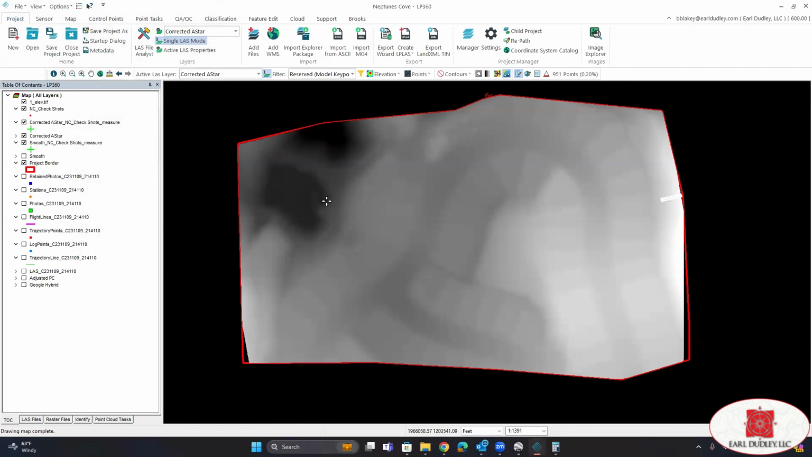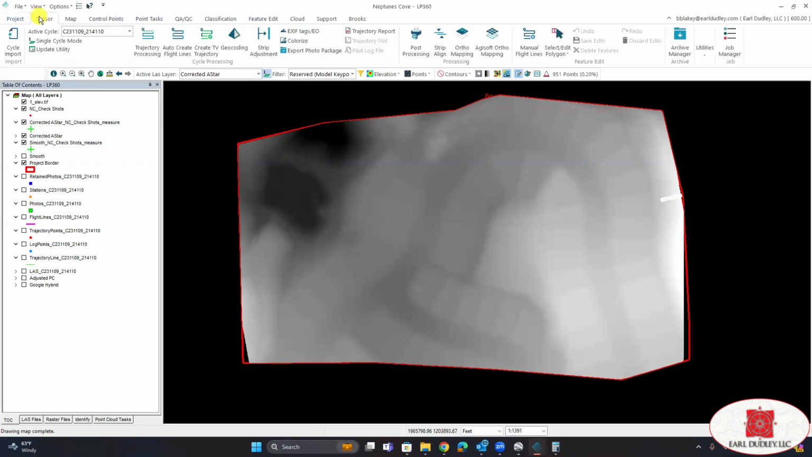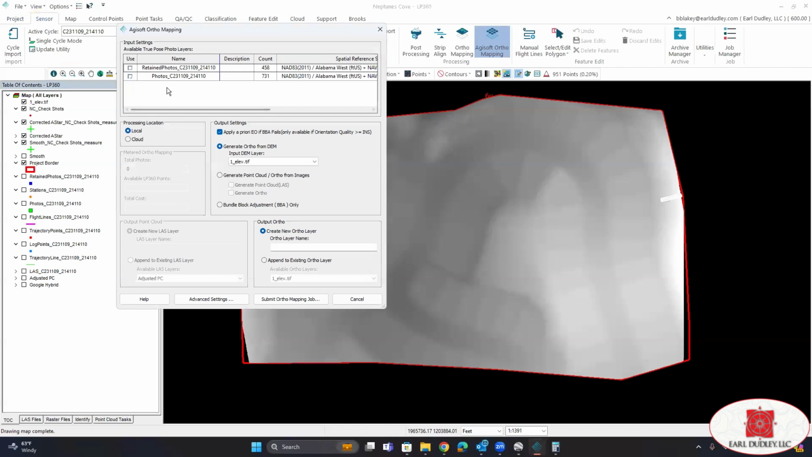Okay, once you have your elevation model, we're now ready to create our ortho. So from the sensor ribbon, select Agisoft ortho mapping. Retain photos. We want to generate ortho from DEM and give it a name.